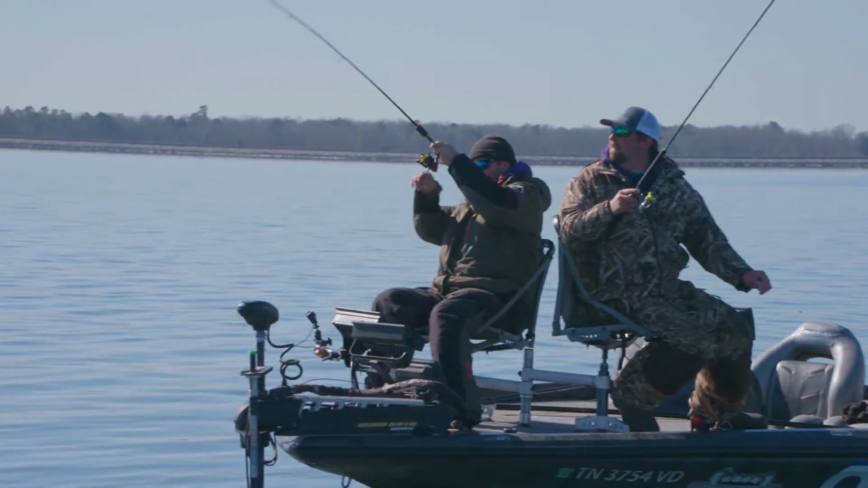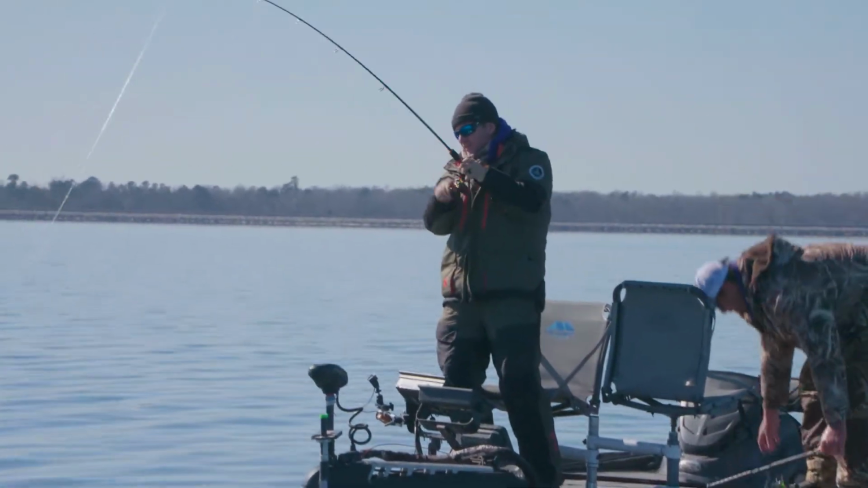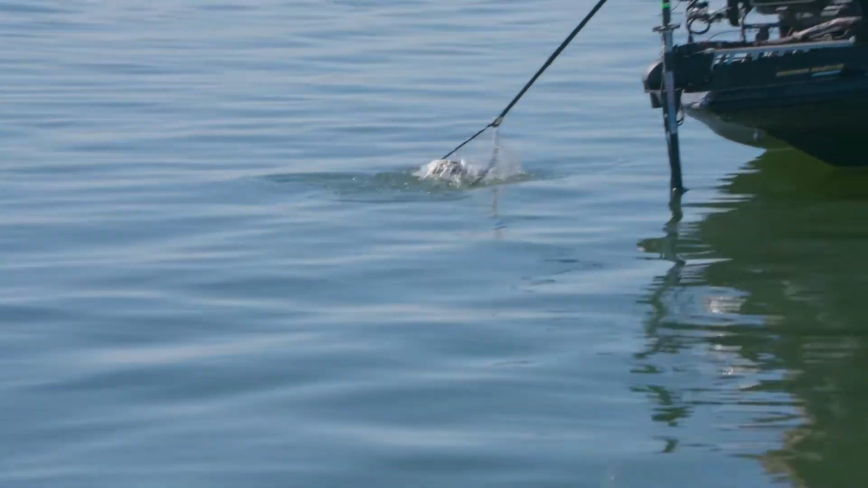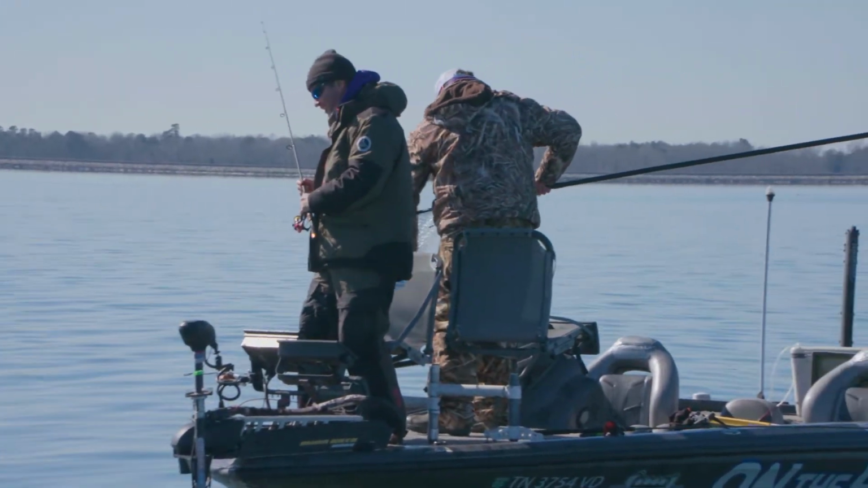Got him? Yep. Net? Yes, definitely. Another slab. God, that fish there feels heavy. That fish there is heavy.